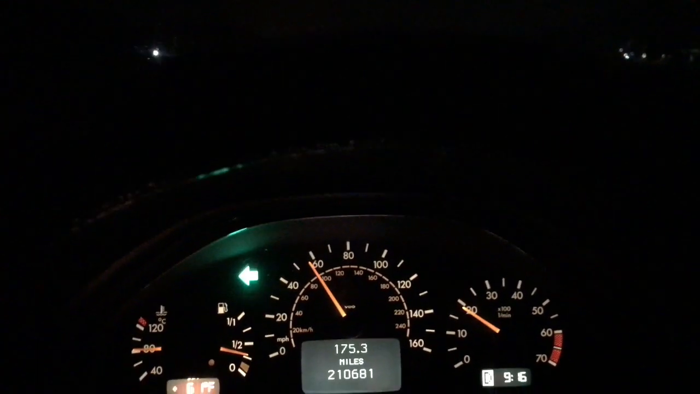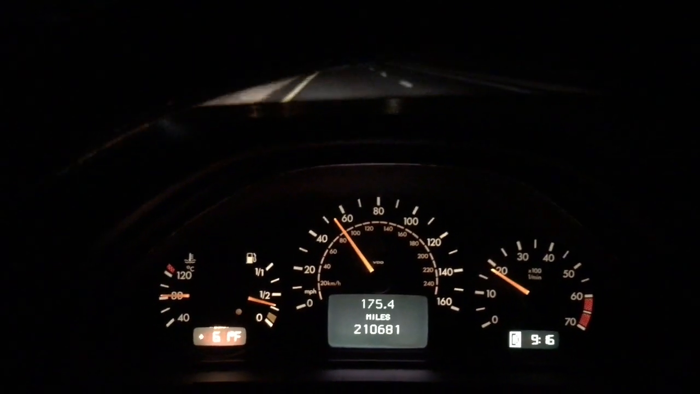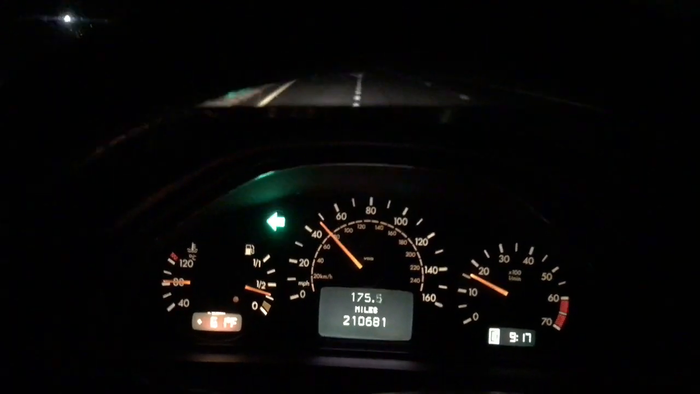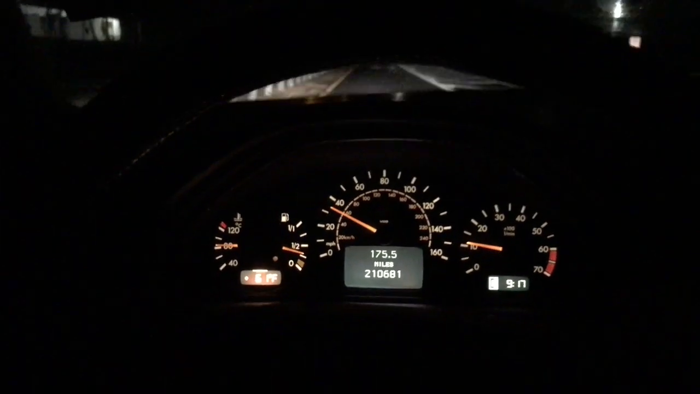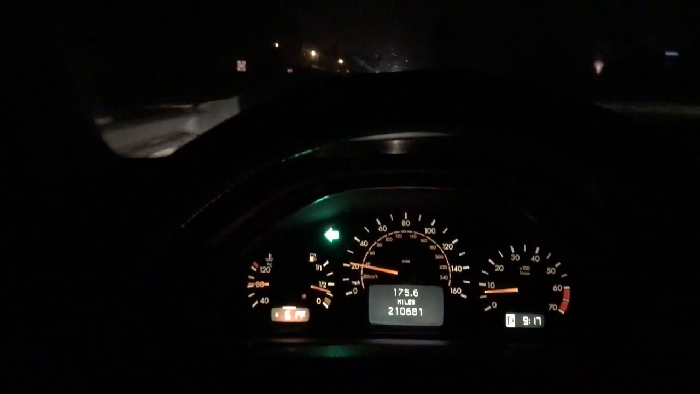I couldn't quite figure out why he was doing that. But it gets around just fine by skipping first gear, starting out in second, like old Mercedes, like the old W124s. They were always programmed to start out in second gear.